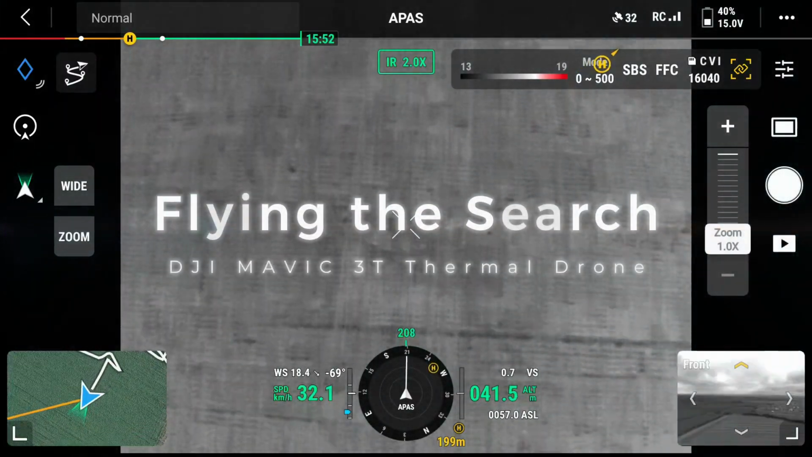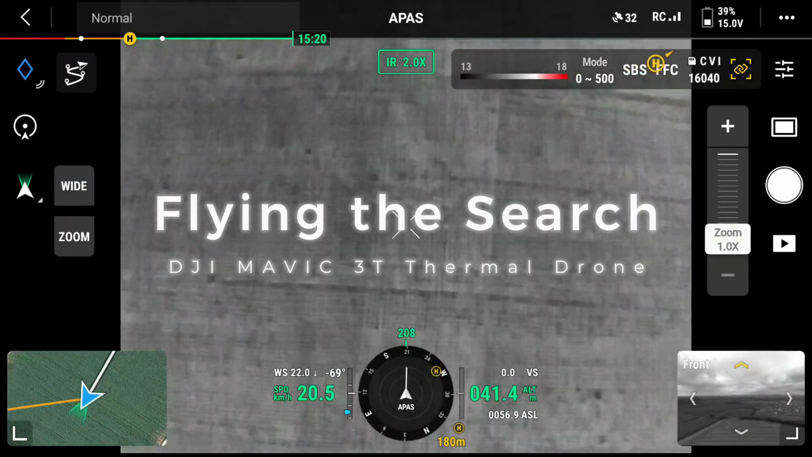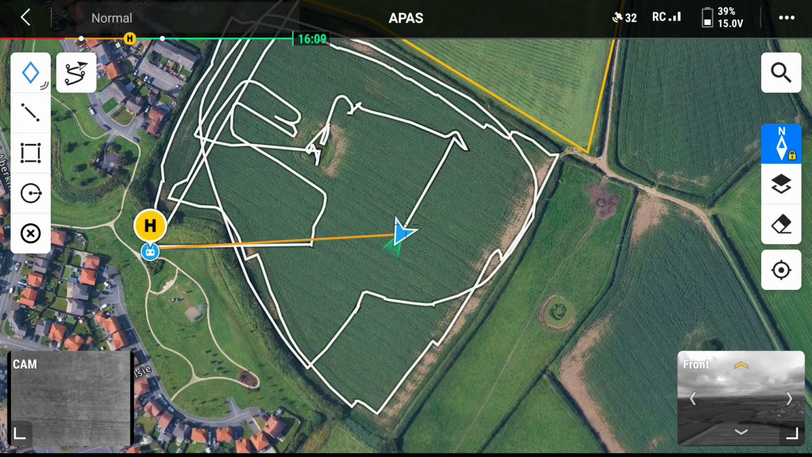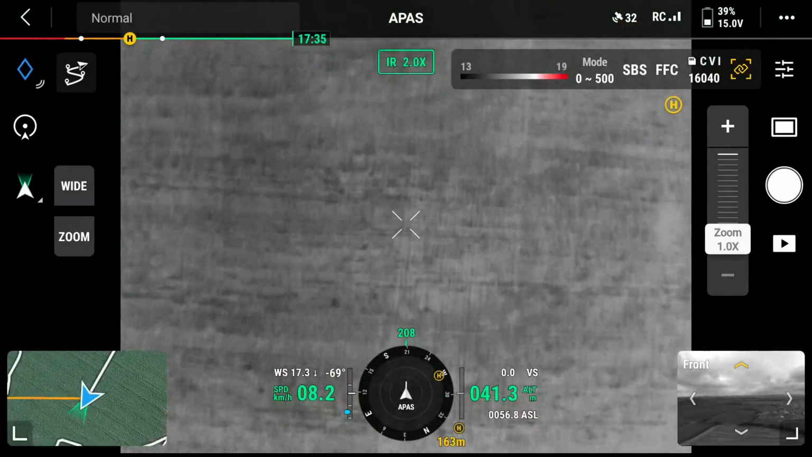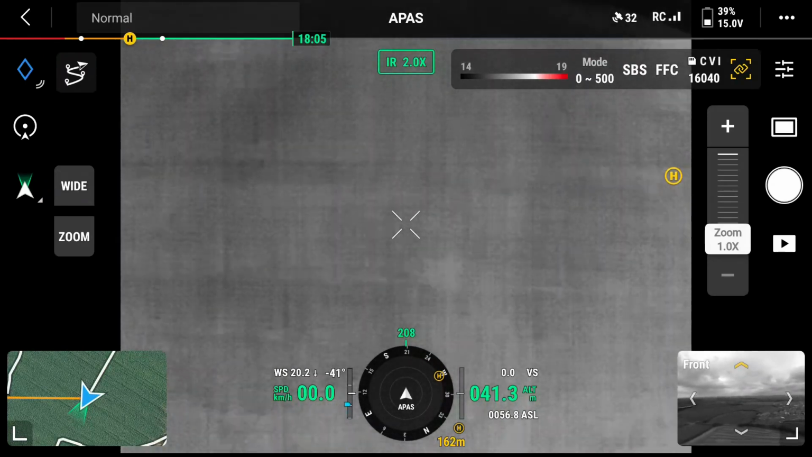Once airborne, the drone is able to cover large areas quickly, using the thermal capability to look for heat sources. The mapping system records the flight to make sure that all areas have been covered. The drone pilot is looking for heat spots that show up white, and then these can be investigated more closely.